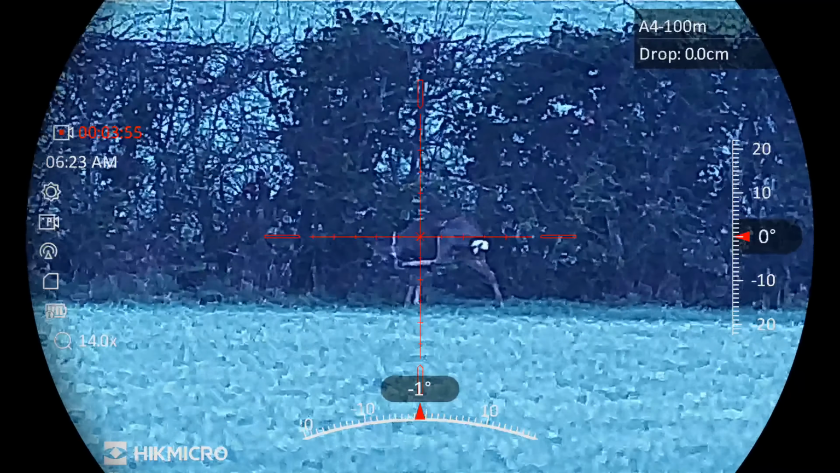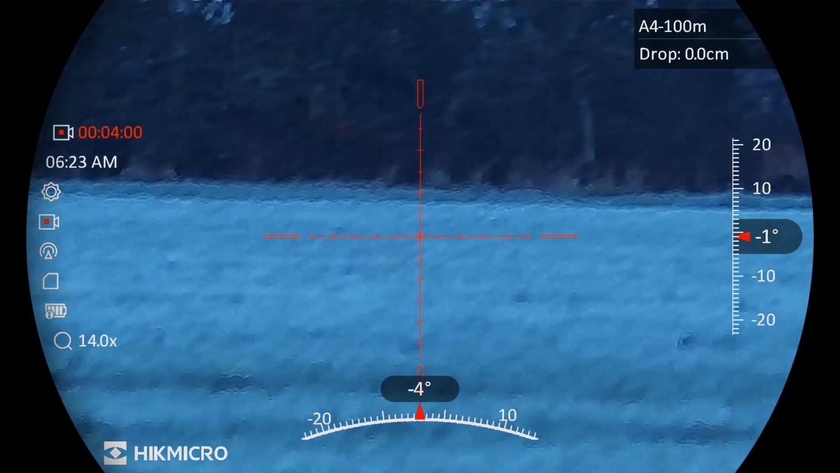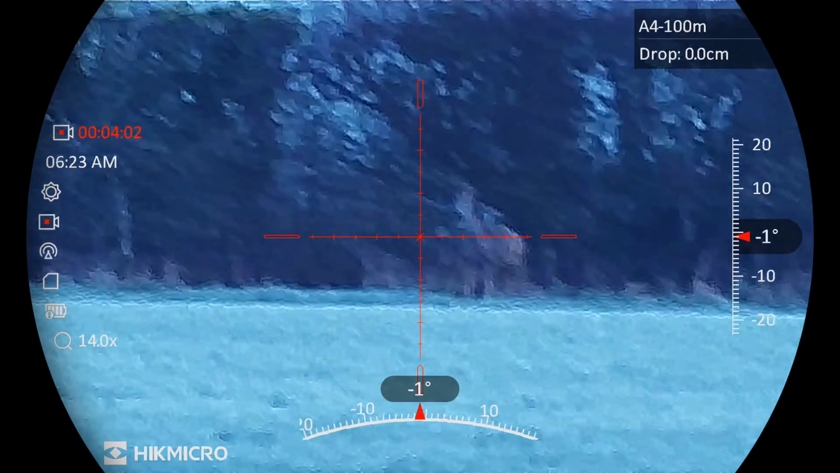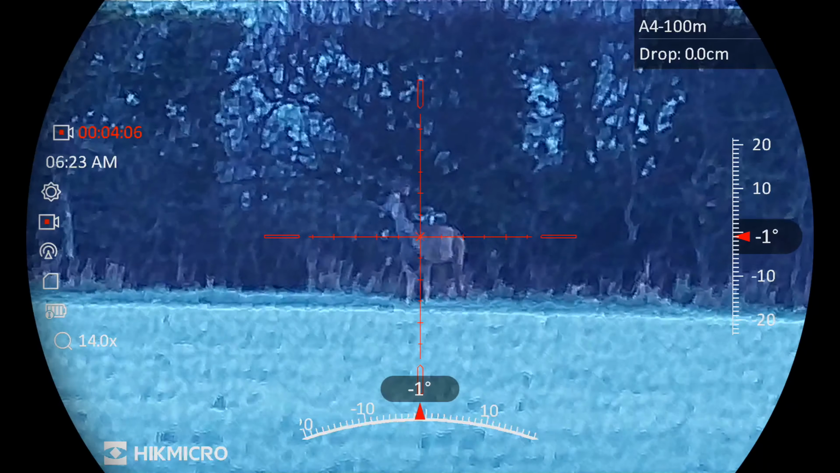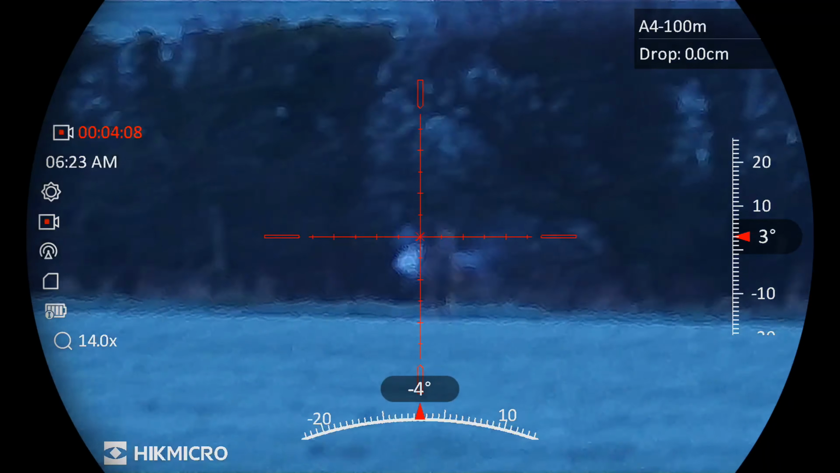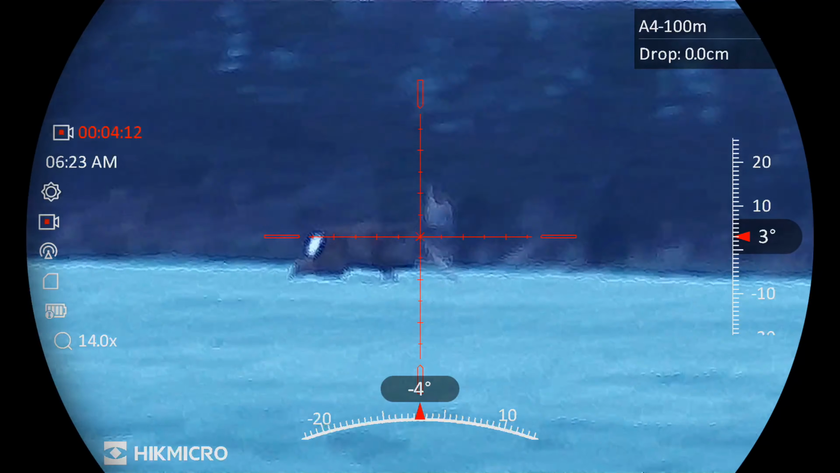So I got to 175 yards, and they started to look a little bit like they'd seen me. So I didn't want to push it anymore. Confident with the rifle on that. Shot the first one nicely broadside. The second one was about to dash, I think, and I managed to get that one, just kind of caught her in a little bit, but she ran a short distance and then went over. So again, 2 nice clean kills there.